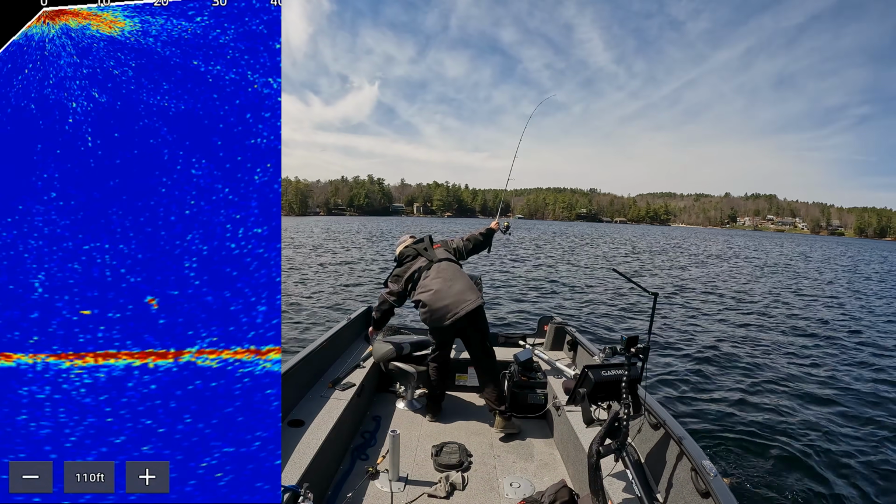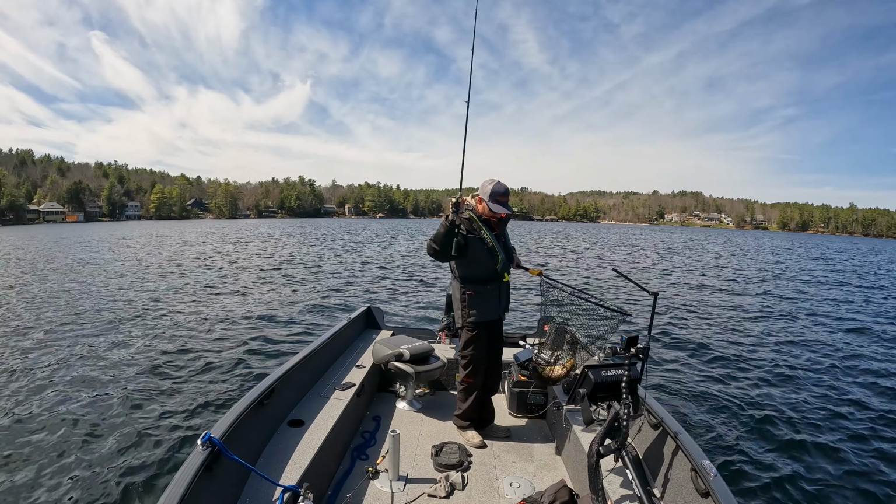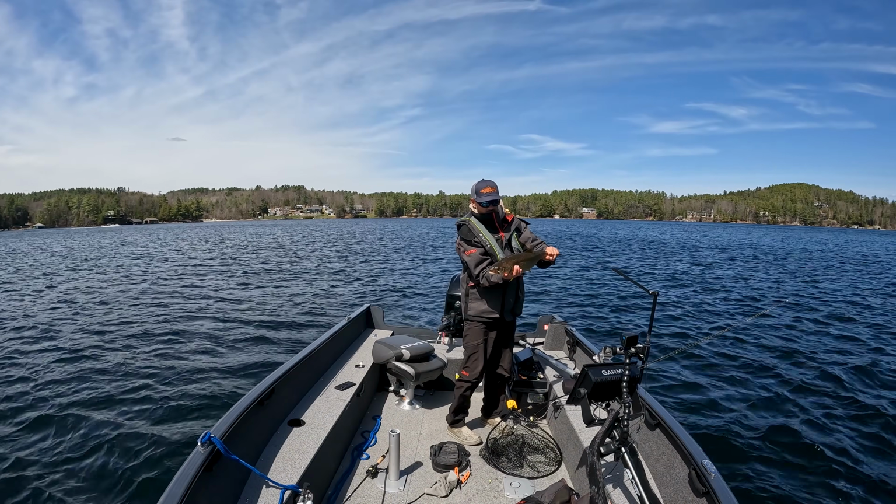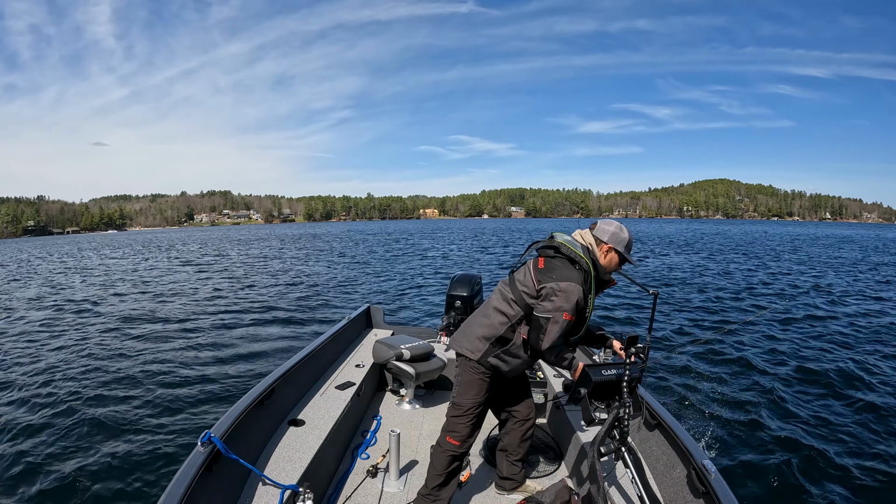But another chunk. Absolute chunkosaurus. Another absolute chunk. Another absolute chunky one. Going back in.